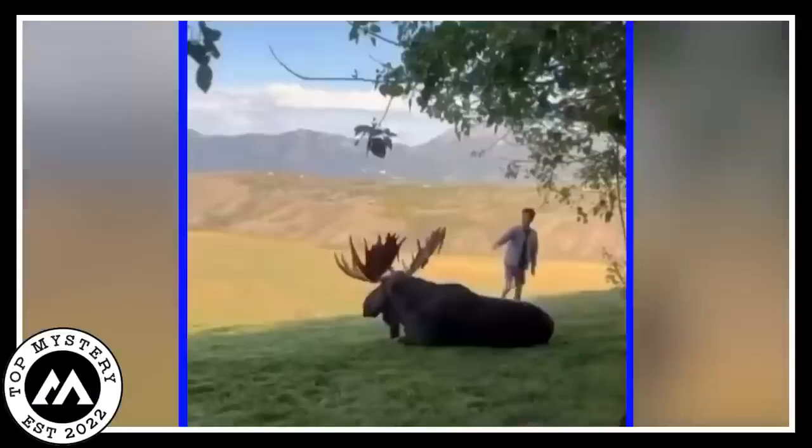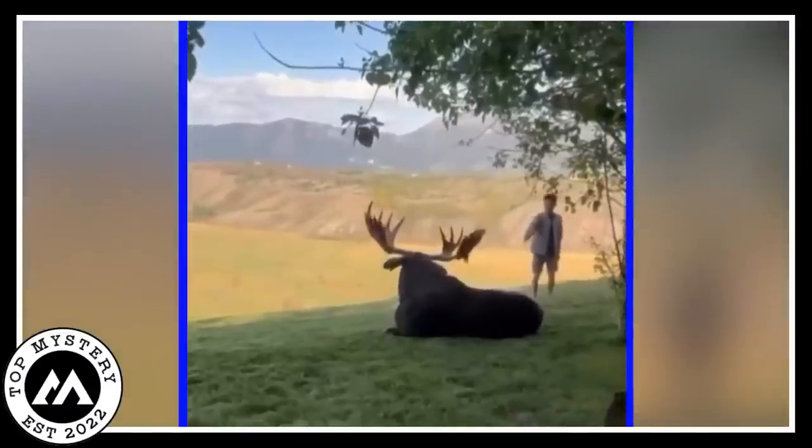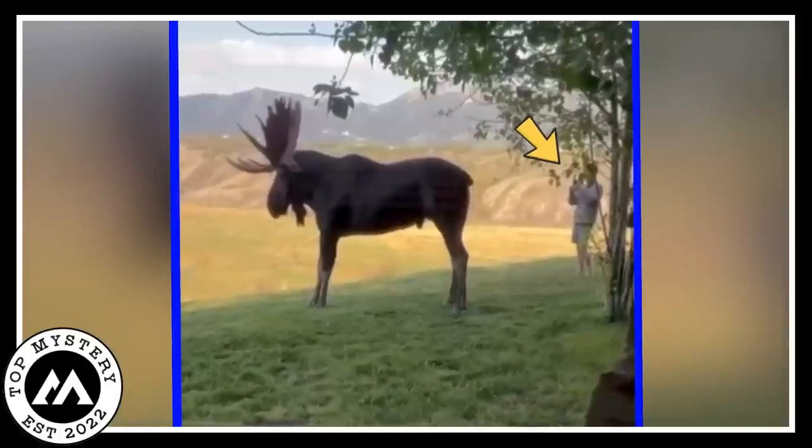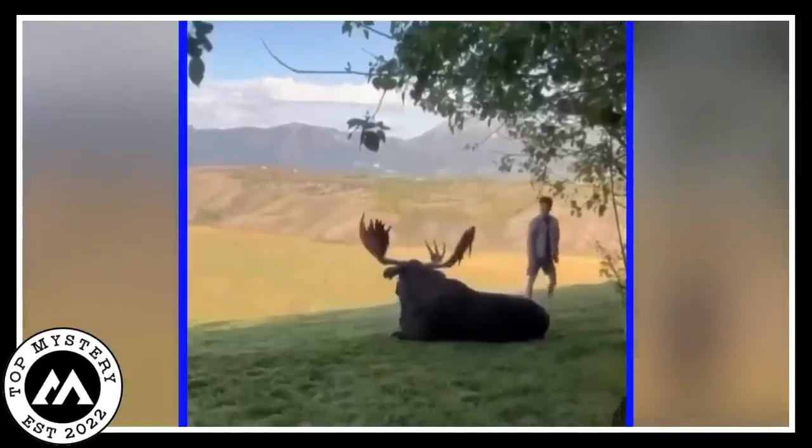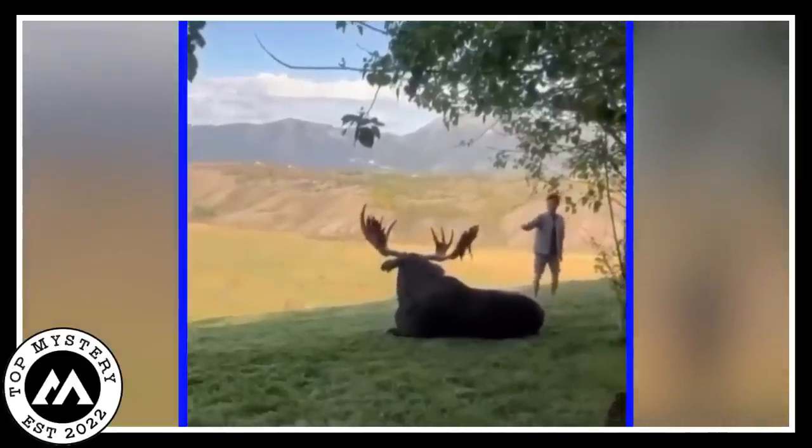The colossal elk. Animals can turn wild in no time. For instance, in this video, a man in the middle of a vast safari tried to take a picture of a giant elk who got fierce in no time. The video started with an elk sitting in the peaceful commodity of the jungle when a man trespassed on it.